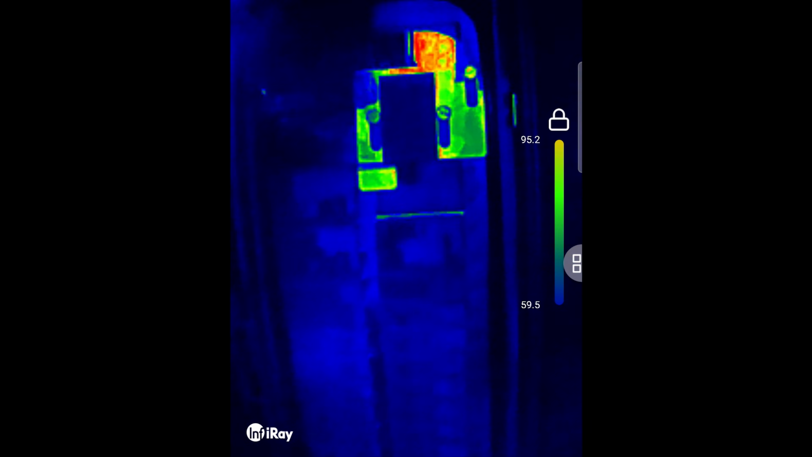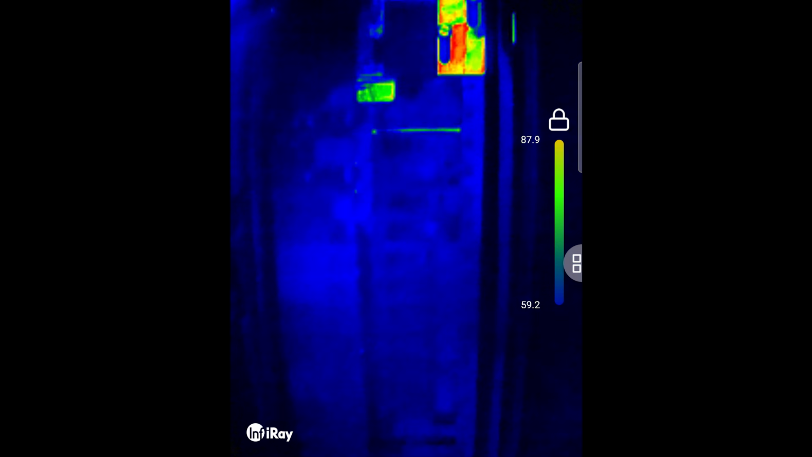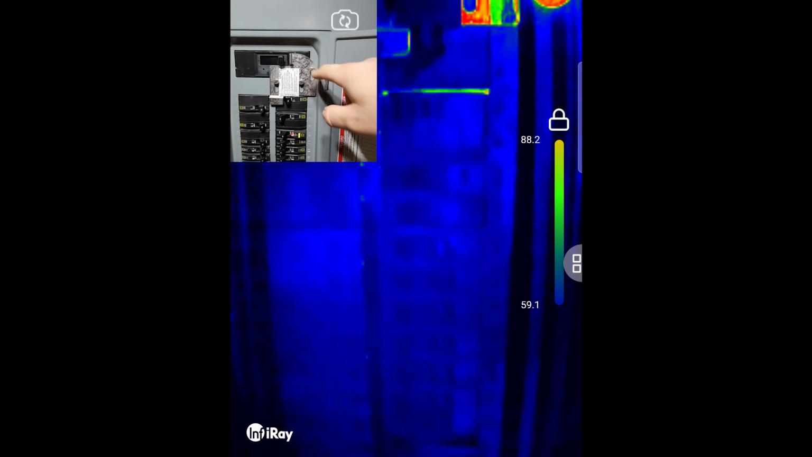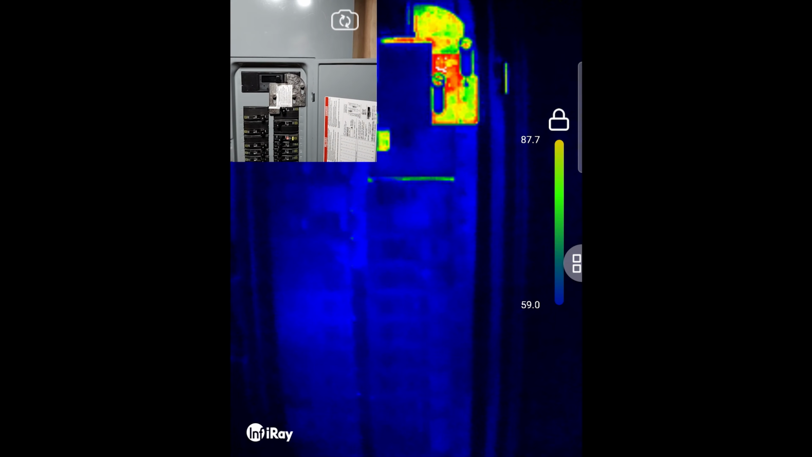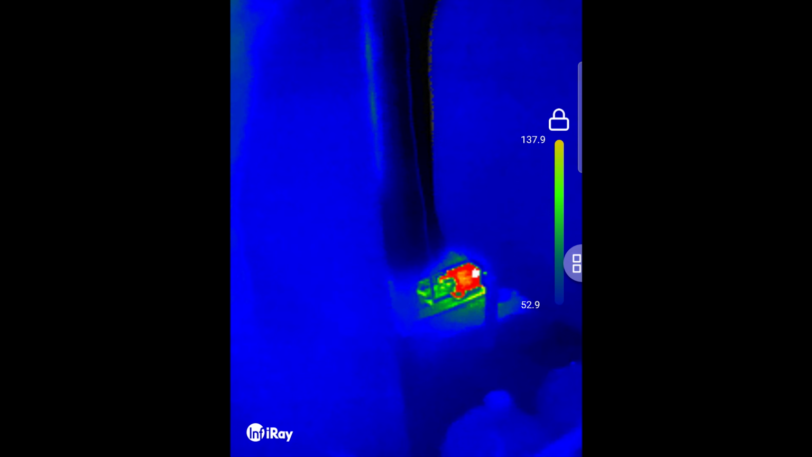That right there is a reflection from the light because that is my... You can see right here. This right here is my interlock for the generator. It's reflecting the light. So that's actually really cool that we can decipher what that is. Water lines coming through. So this is super, super useful. And it's so easy to use. Anyone can just pick this up and roll with it.